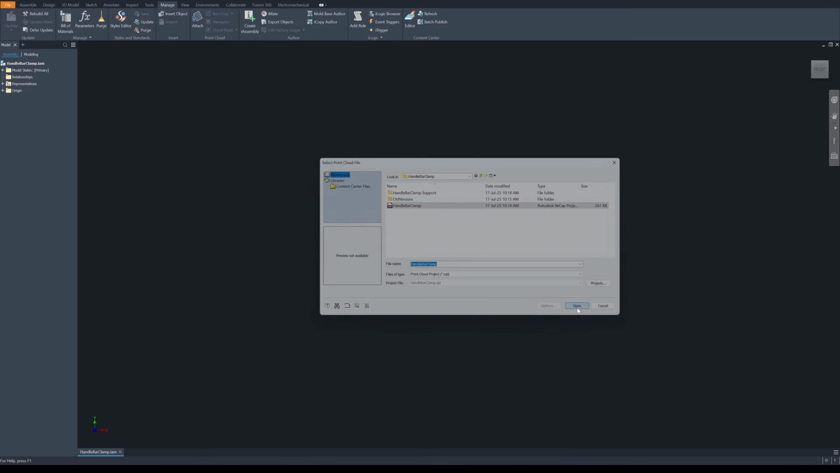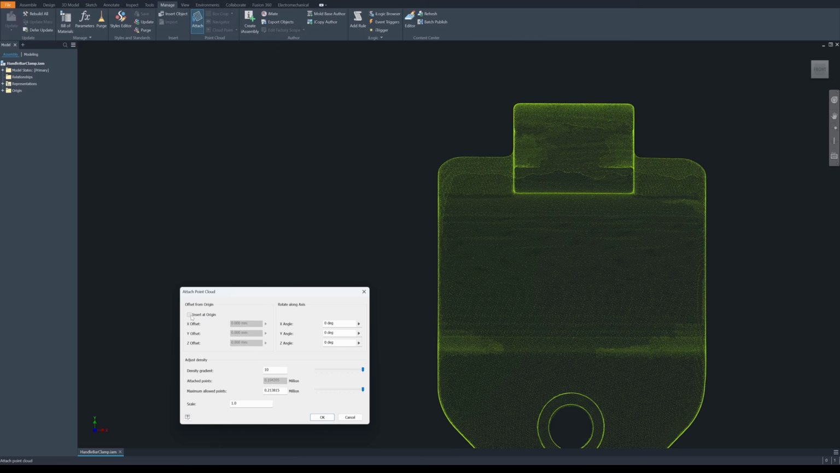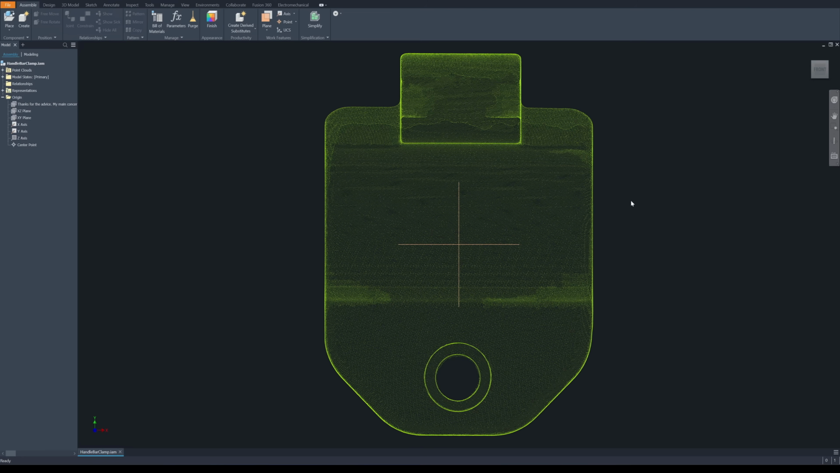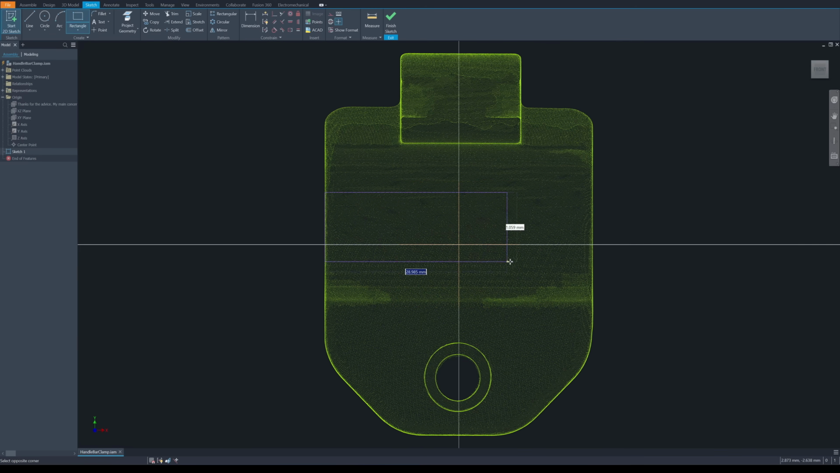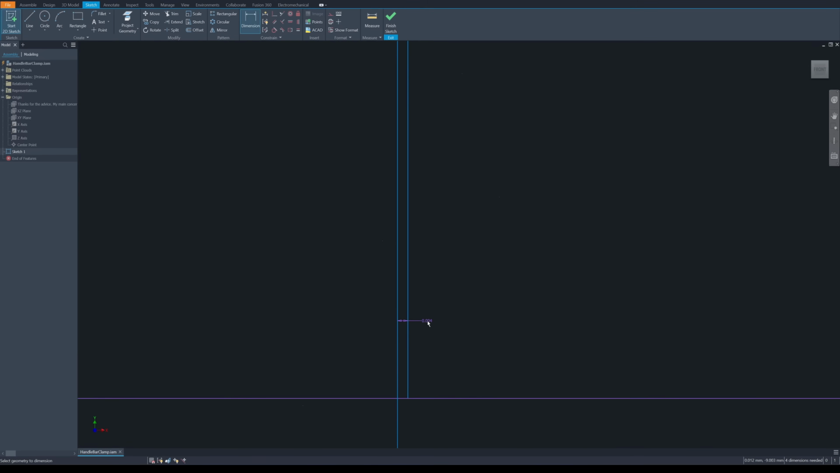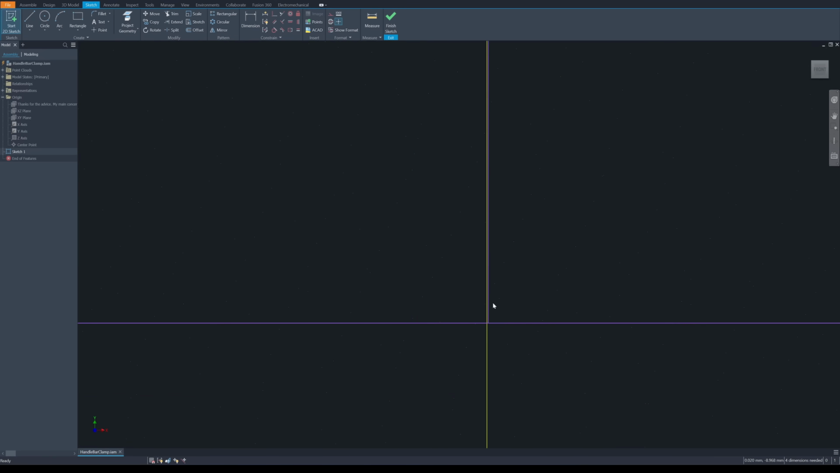Okay, attach, open. I choose insert at origin, 0.001. Okay, so it should be at the origin point. Let's turn on the X. Okay, this looks like it's in the center. Let me check. Draw a box here. Yeah, it's close enough. Only 4 microns, so I will just leave it.